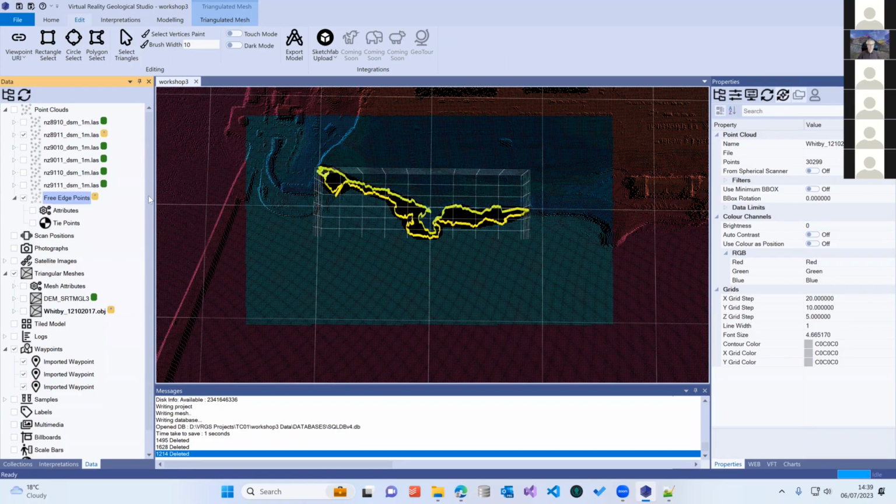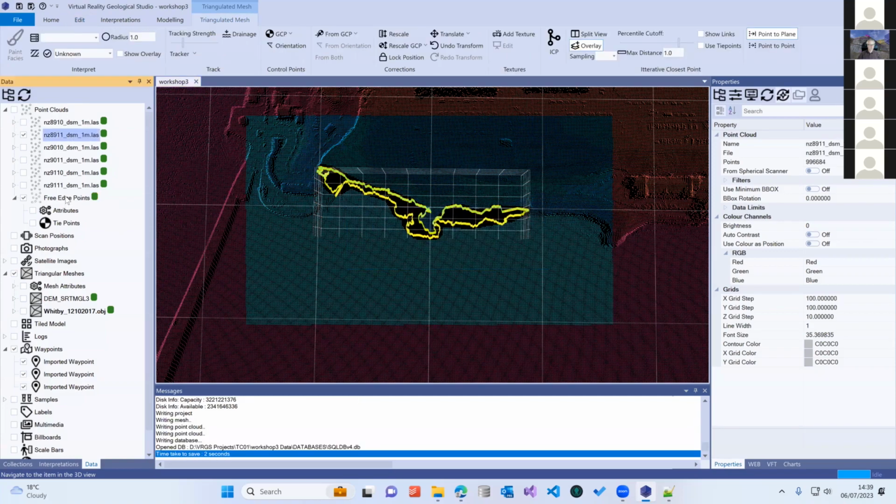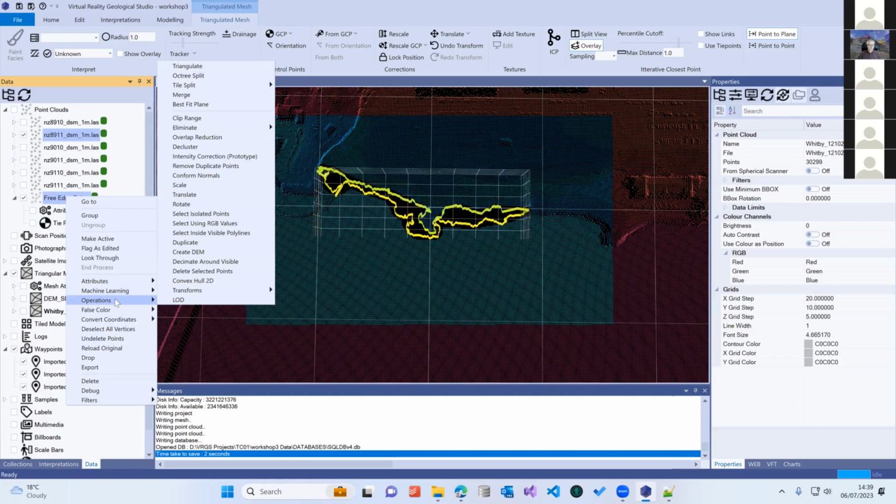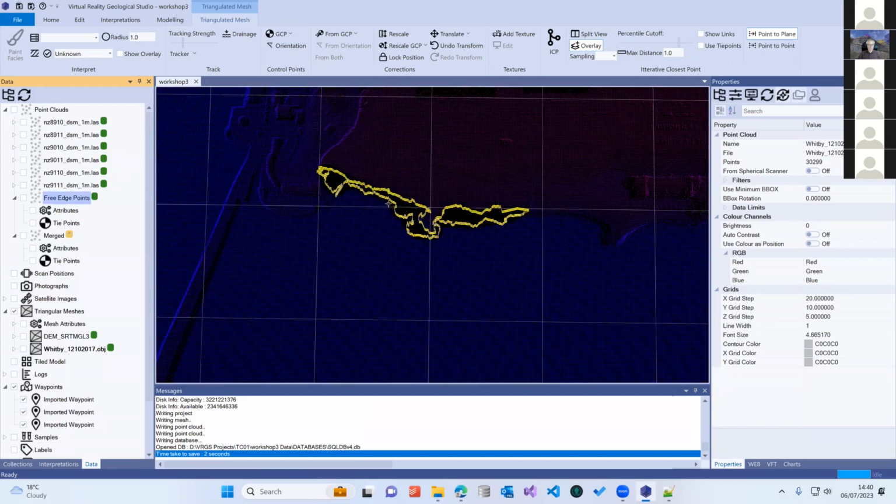I need to take our elevation data and our free edge points, and we need to do a save on what we've done so far. And we need to do a merge on them to create a combined data set.